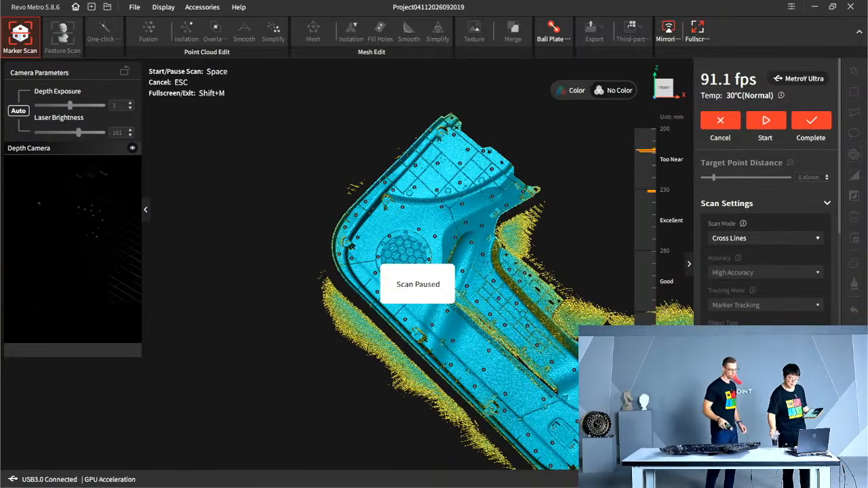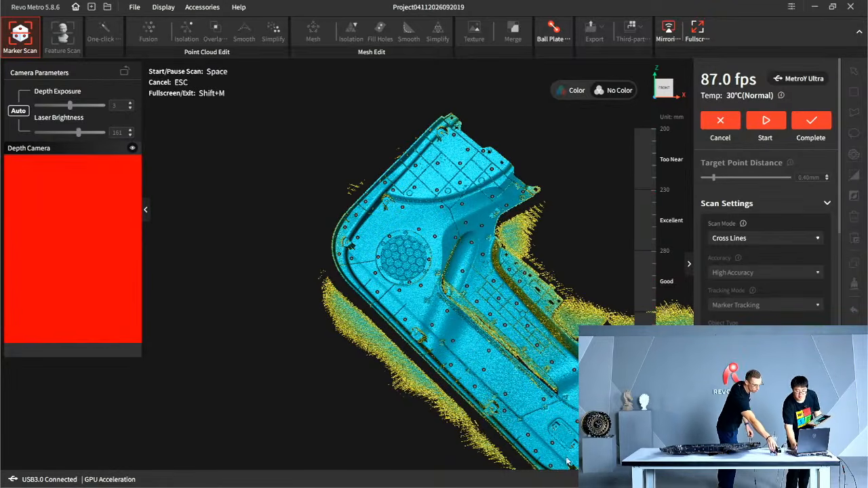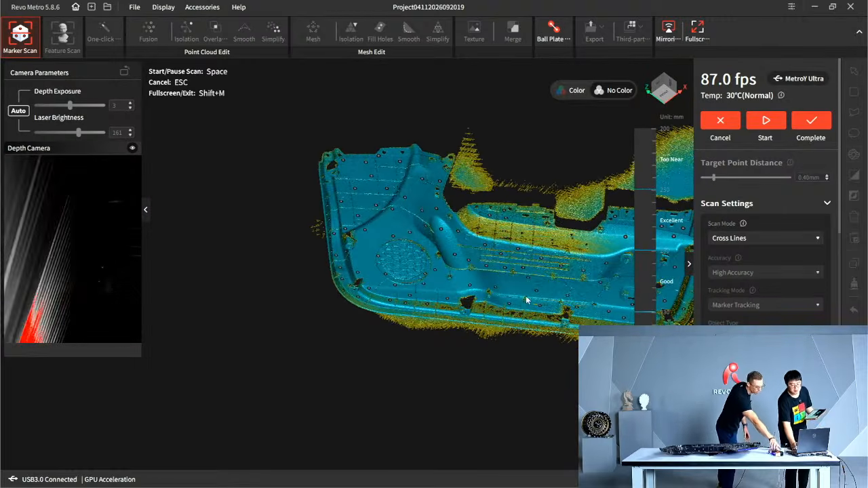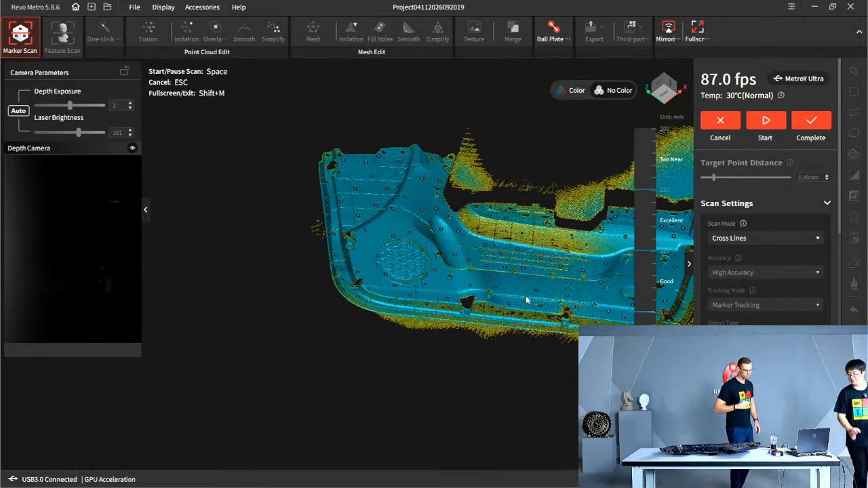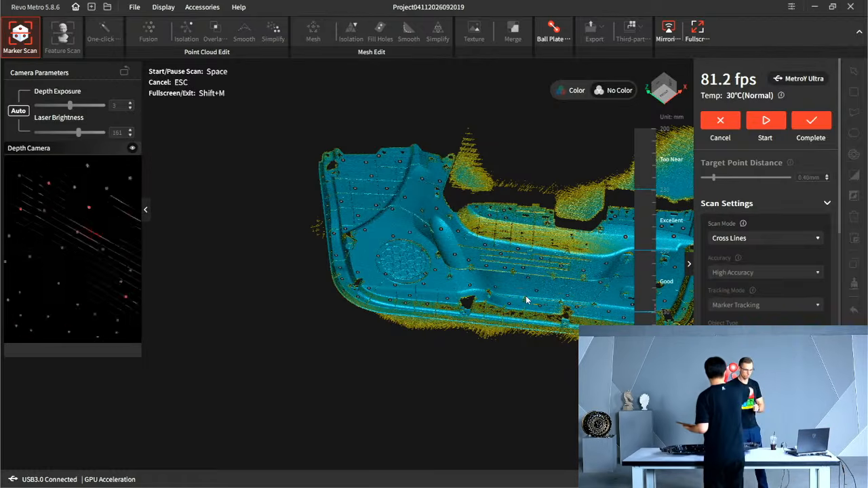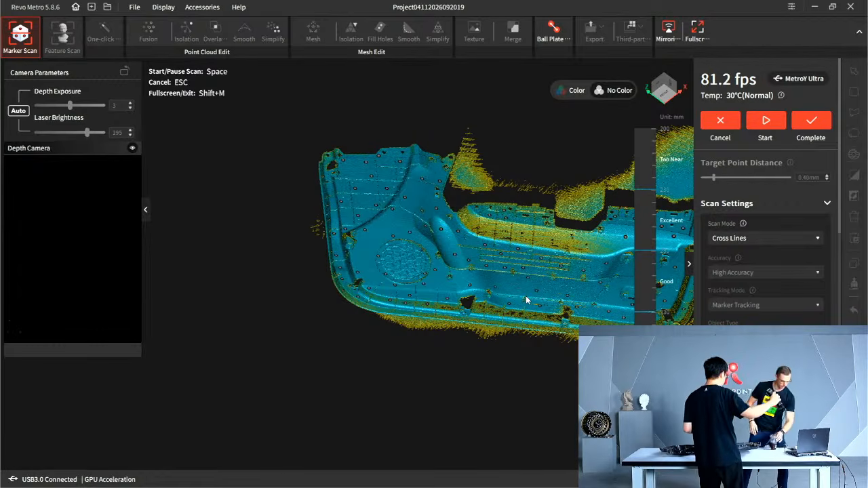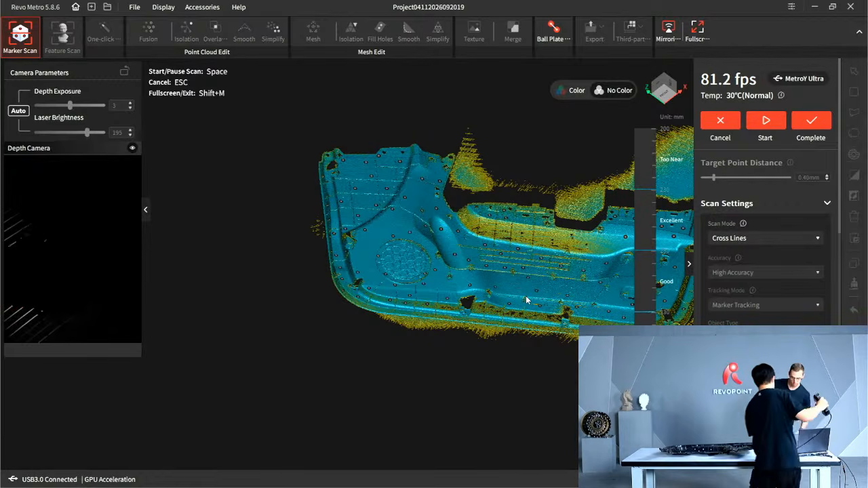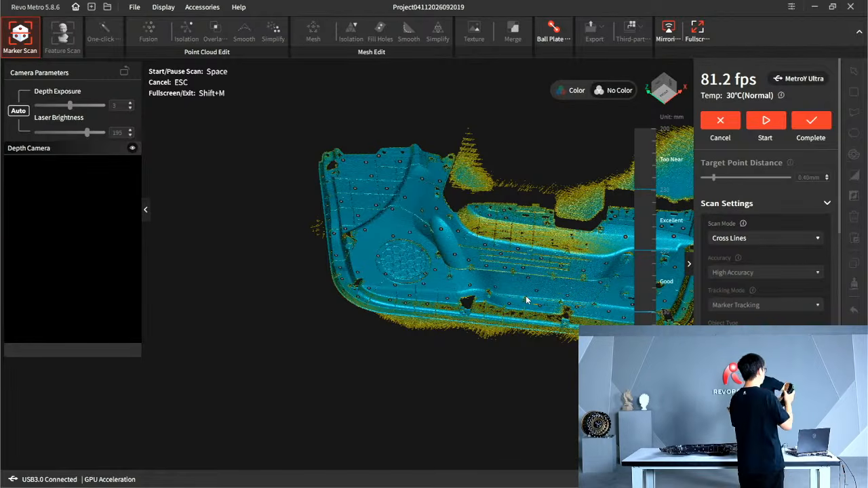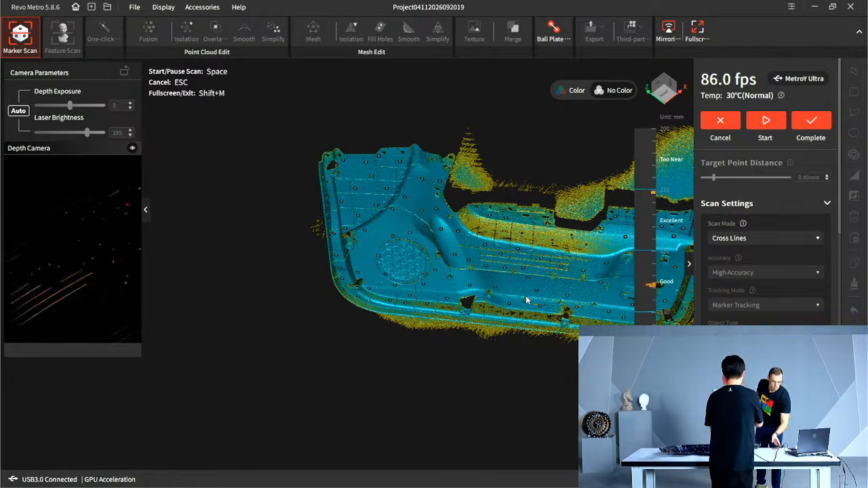All right, let's see. It's always good to check the scan and see if you want more edge there. If you want, rotate it around a little bit. Resuming your scan is always easy, and you can even resume your scan and continue to scan after you click the complete button.